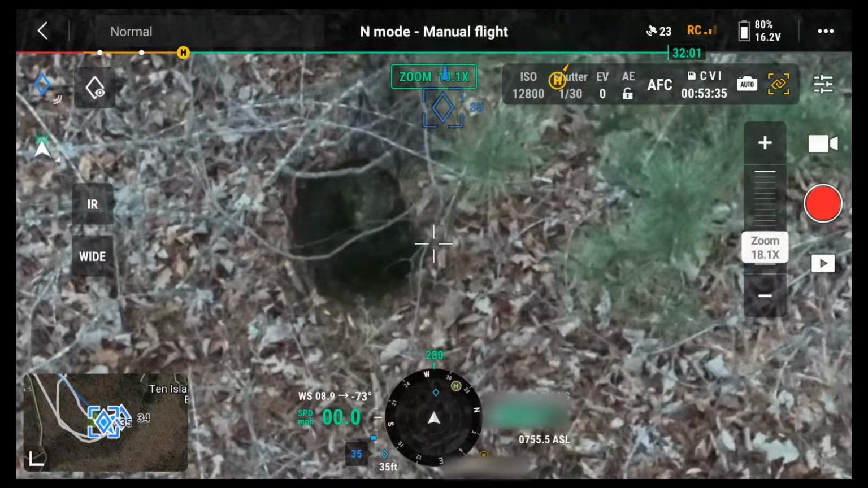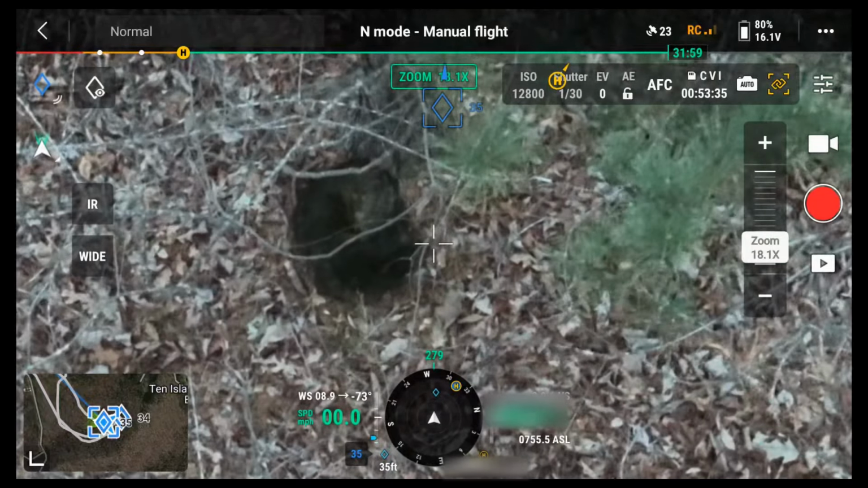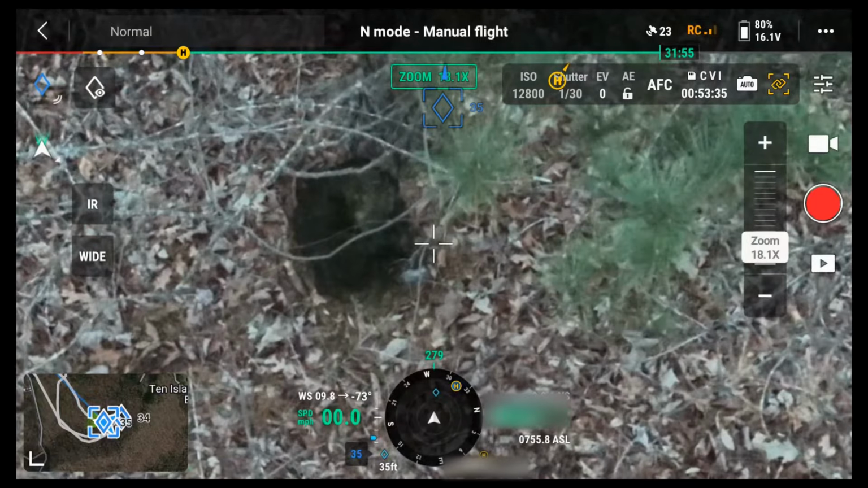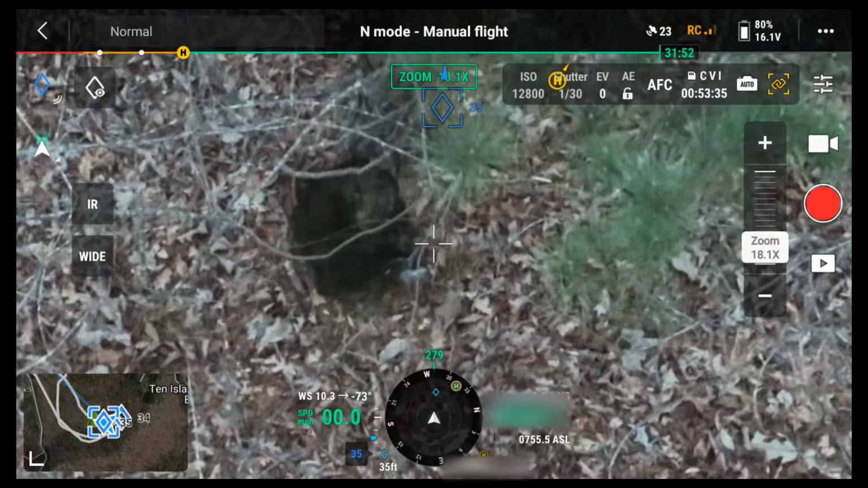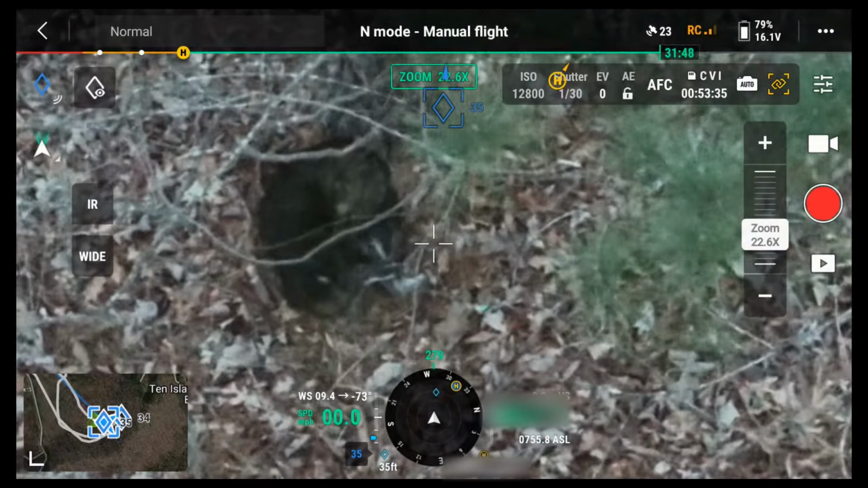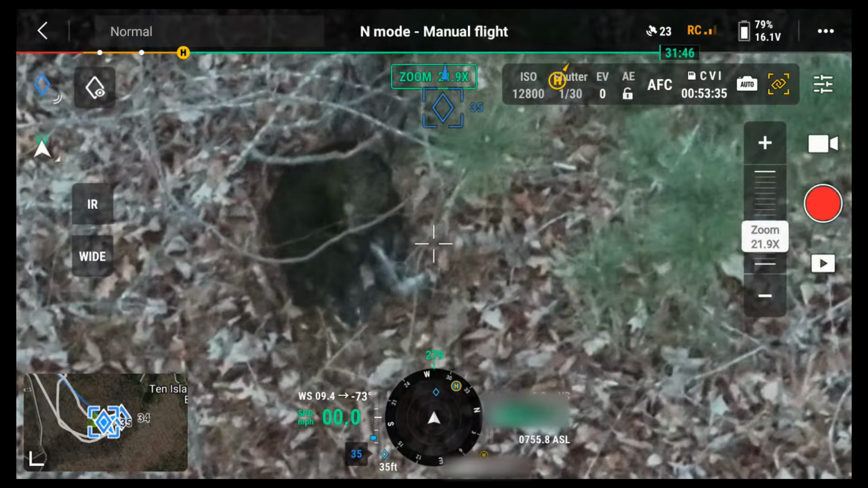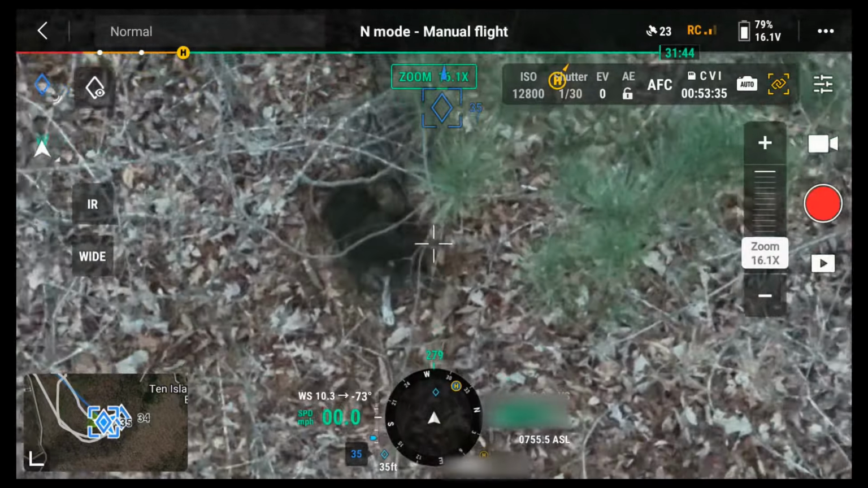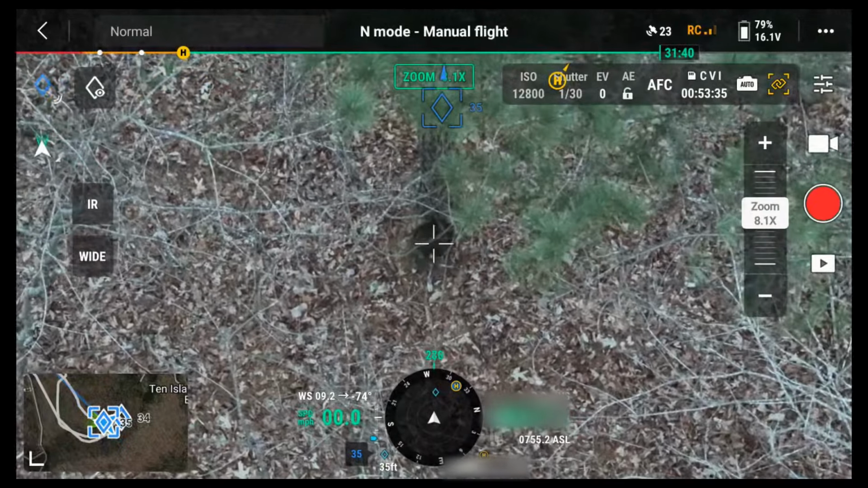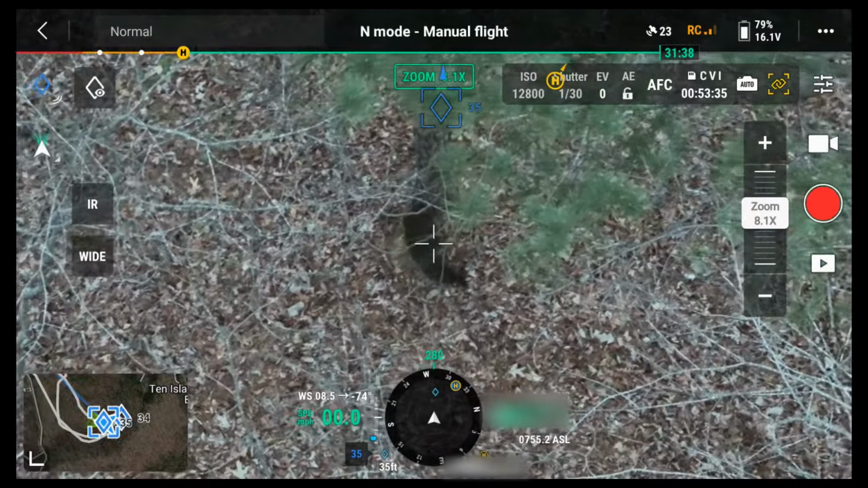I wish you could make noise. I don't have a speaker on this thing. Okay, anyway. Oh, yep, there's his ear. See? He keeps flicking his ear a little bit. There he is, the black coyote, a really dark coyote. Oh, yeah. That's a big coyote. He looks big. There he is, moving. It's a big black coyote.